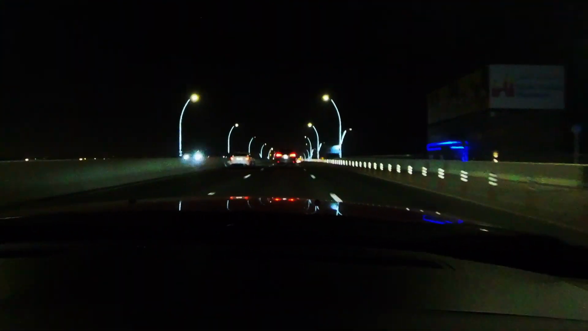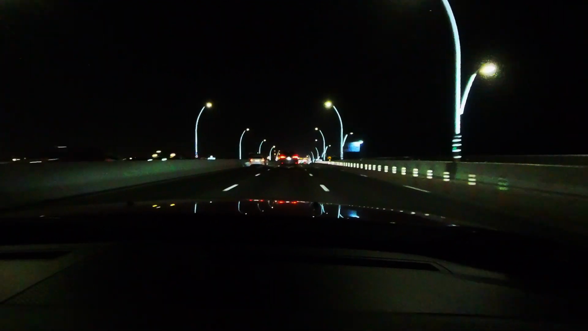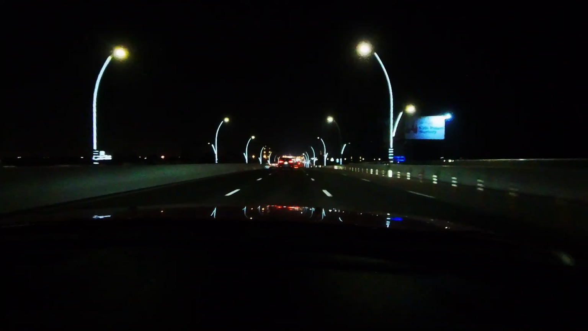Cool. I love this bridge. I'm not going to take the other side. That other way around is called Sapua.